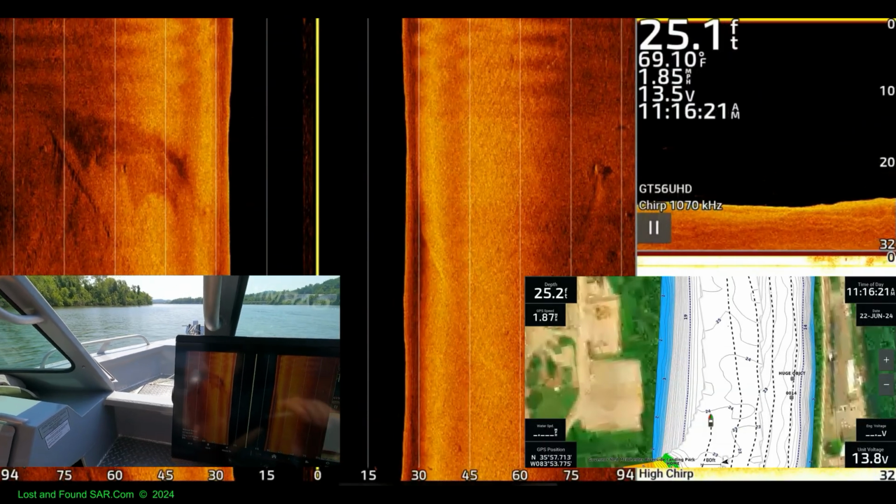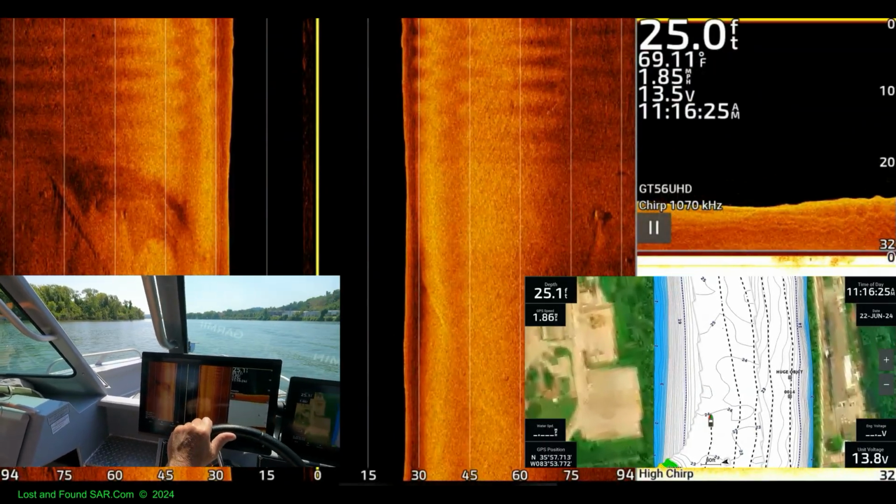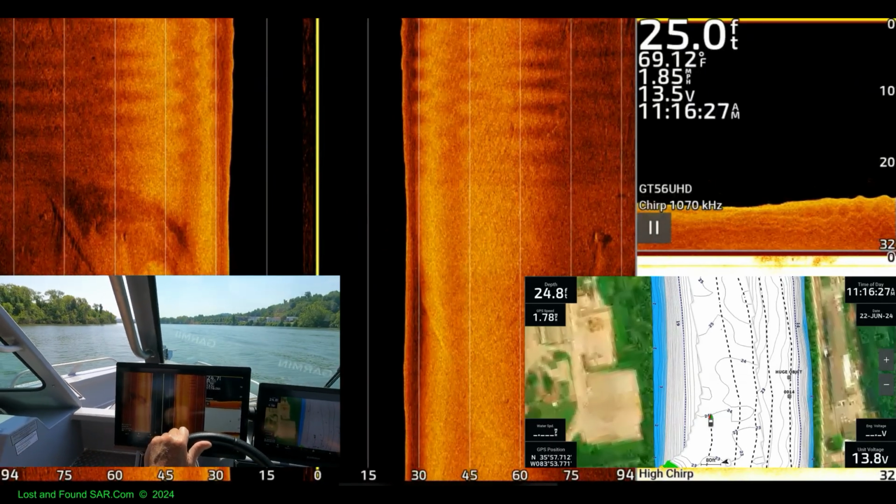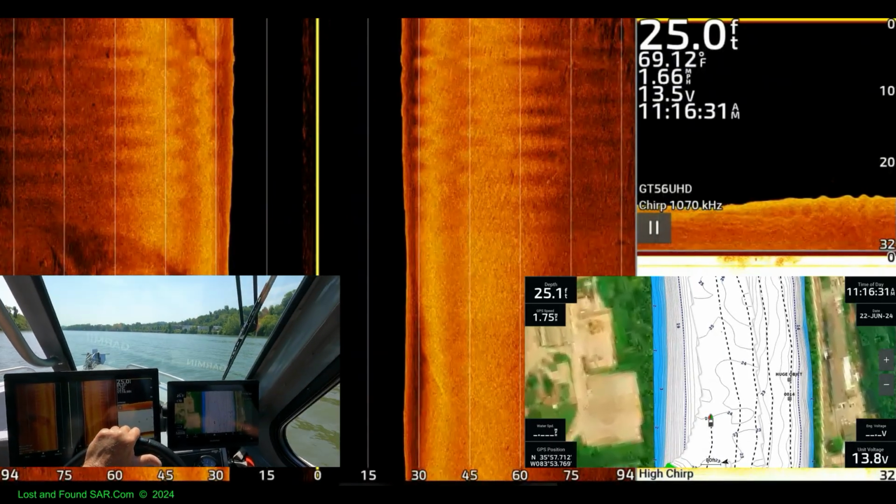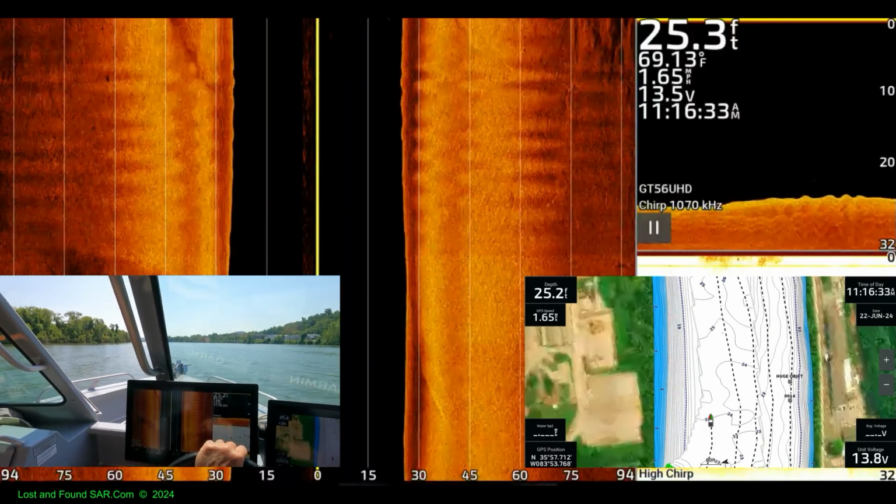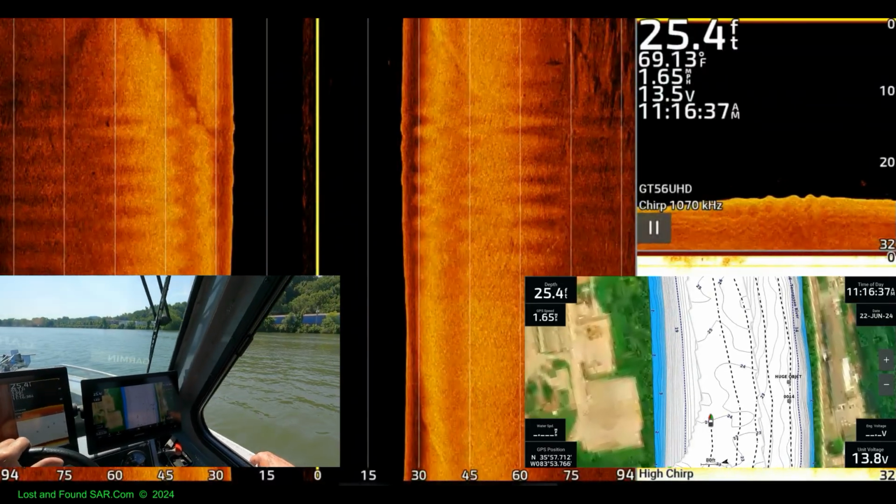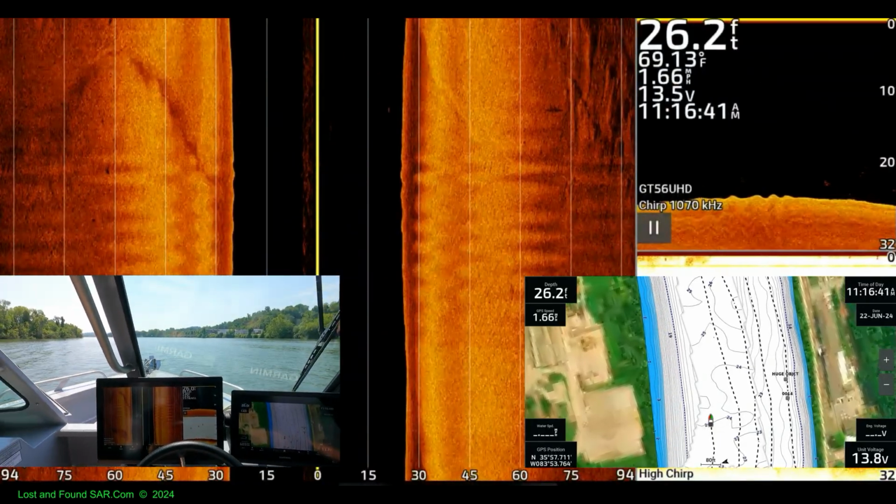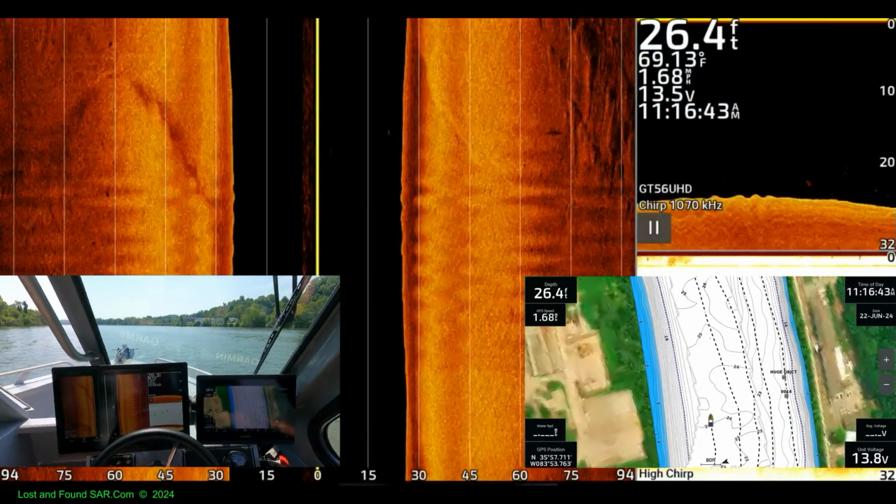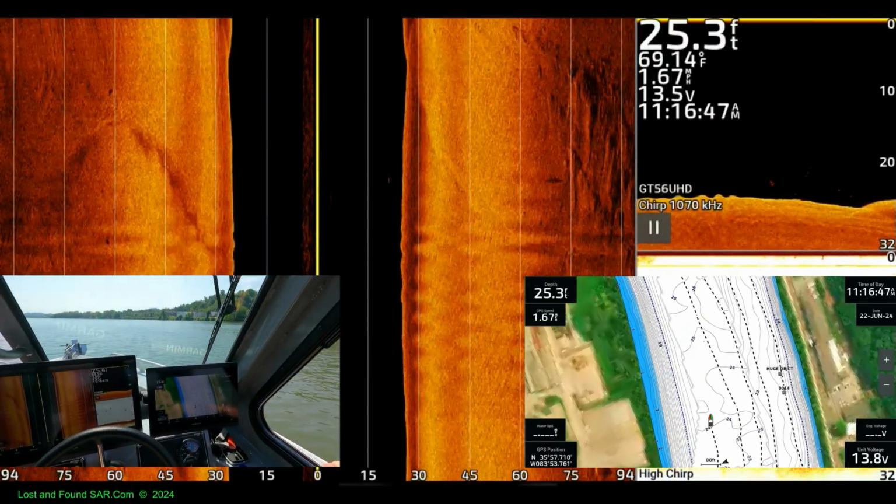Washing us out. Yep. This boat takes it well. Said this boat takes these waves really good, if it just had a captain that could steer.